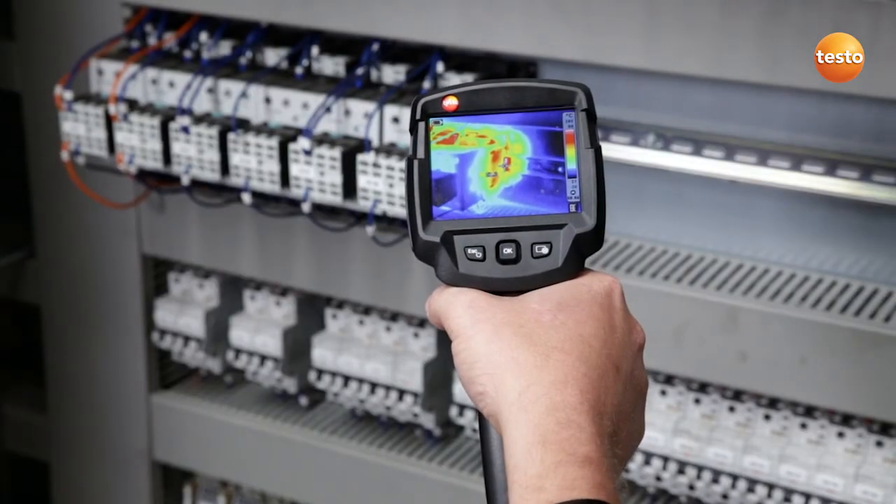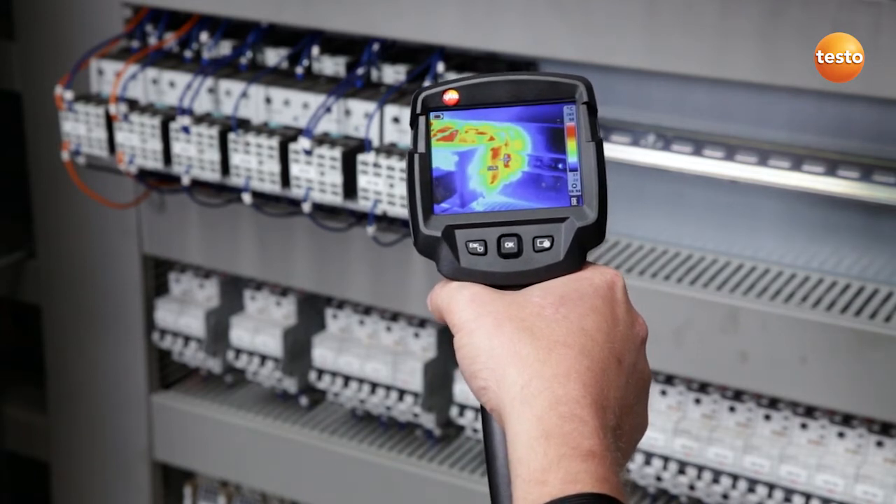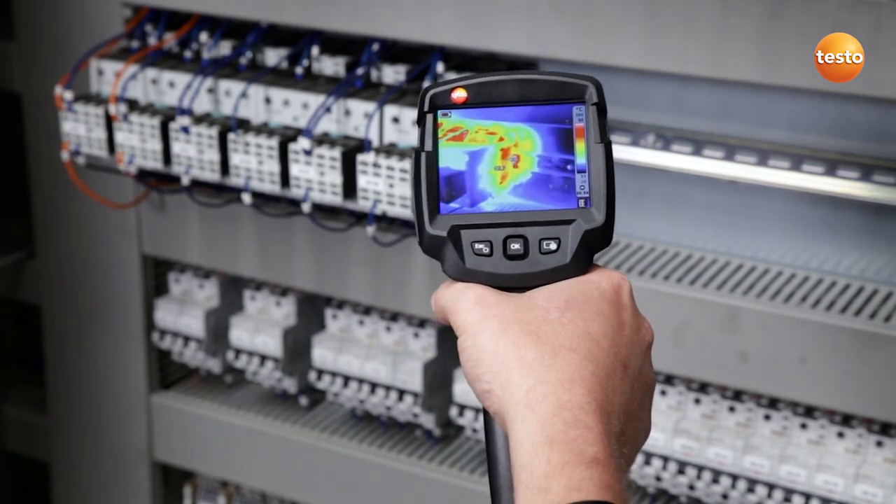Here I'm checking a contactor. This has a temperature of 53 degrees Celsius. That's okay as it's a uniphase connection, which causes the higher temperature.